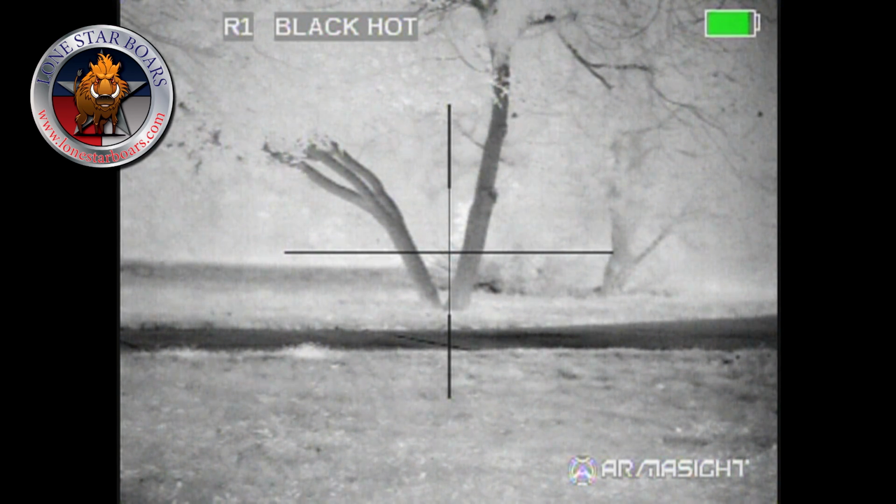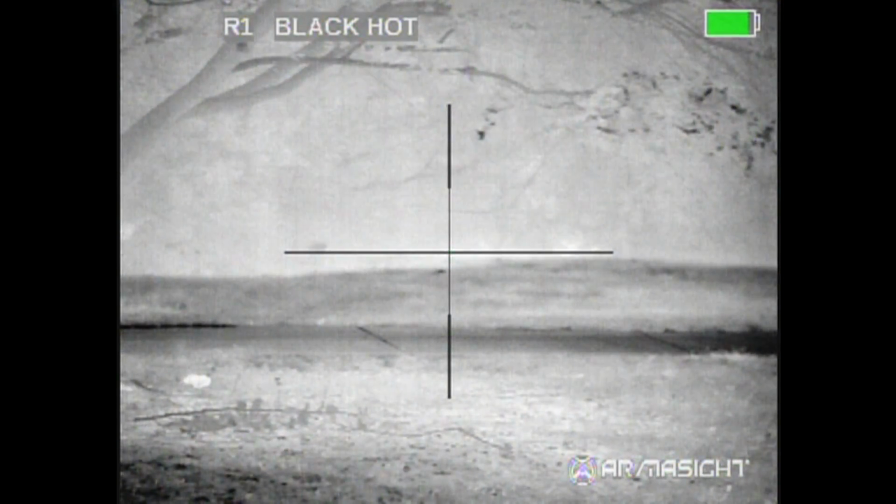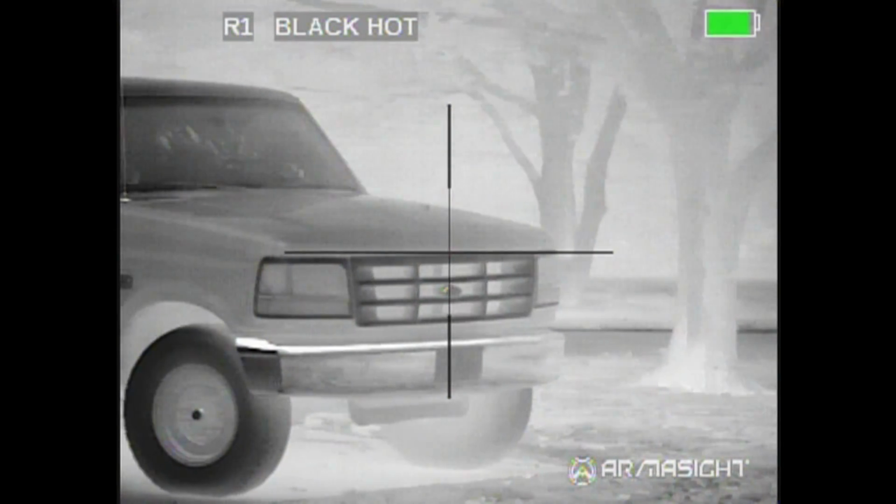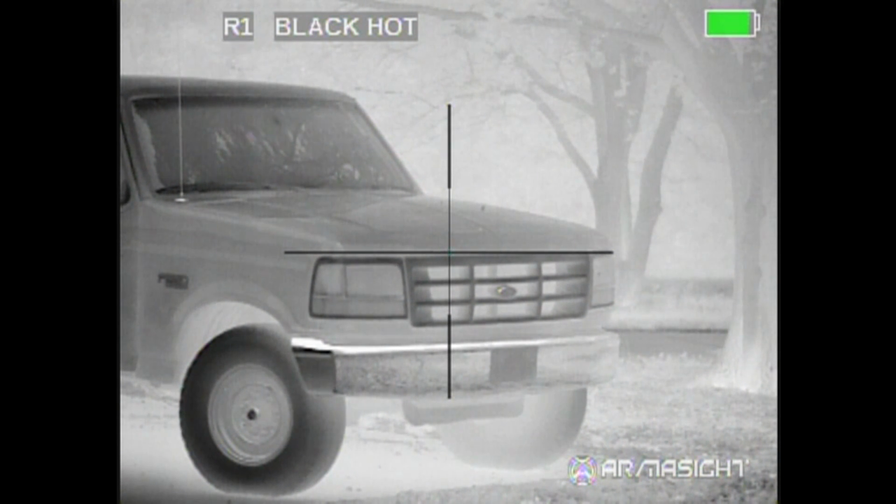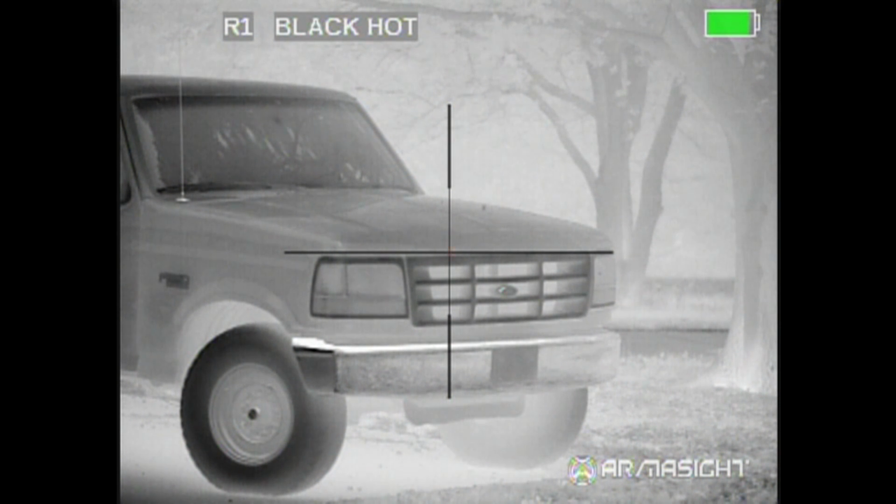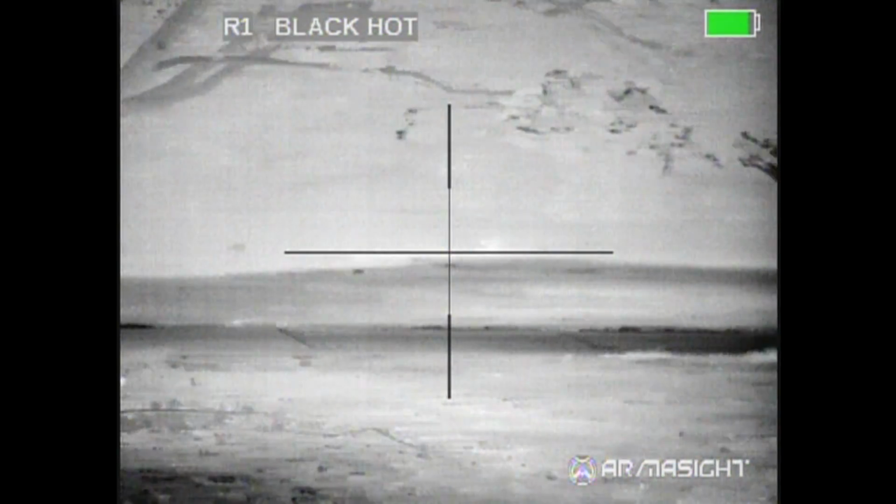Okay guys, now we're looking through the scope. What you see is my concrete driveway, and then some more trees, my Ford pickup truck. Whenever I start the scope up, I always go ahead and push the up and down arrow a couple of times and give it a couple of good nukes. Now, if you leave a thermal scope on, the longer you leave it on, the better the image is going to look. Now, of course, this one's on black hot.